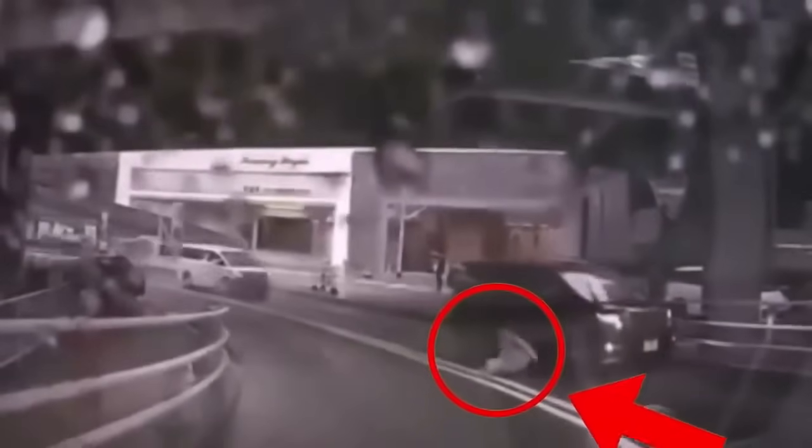Watch closely as a man suddenly materializes on the road, seemingly falling from an unknown location. The vehicle's doors never open, ruling out the possibility of him falling from it. Speculations run wild. Did a portal appear, transporting him onto the road? Or does he possess extraordinary powers? Without knowing the man's identity or the full story, we're left pondering the unexplainable.